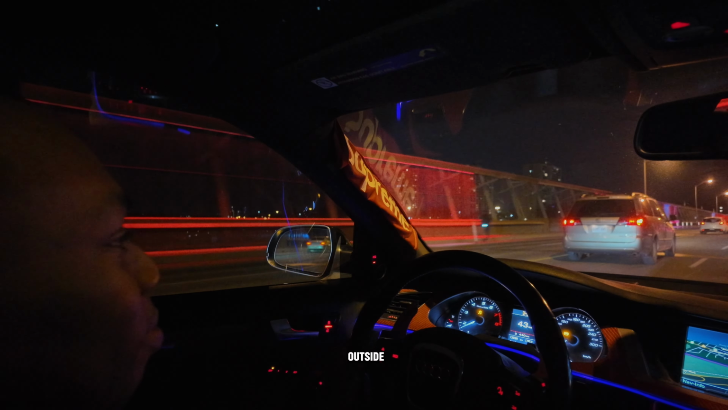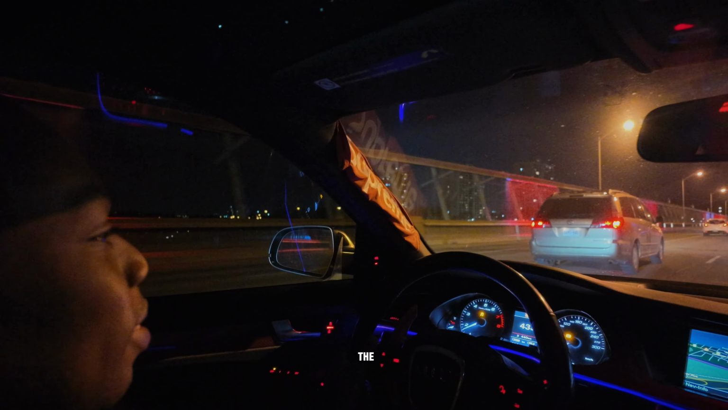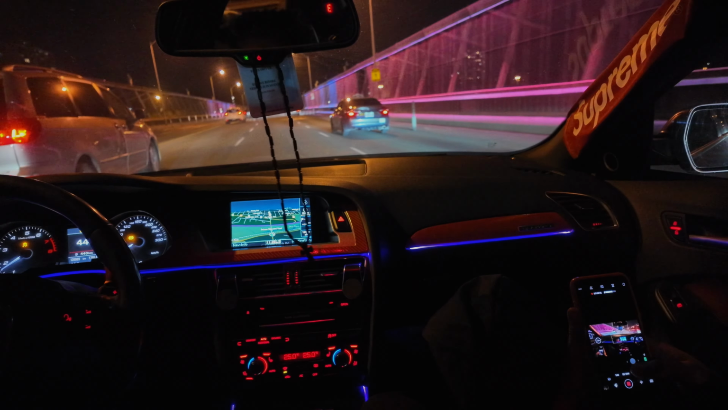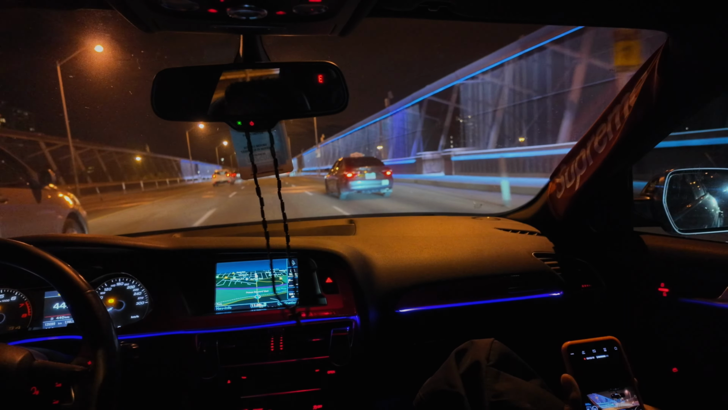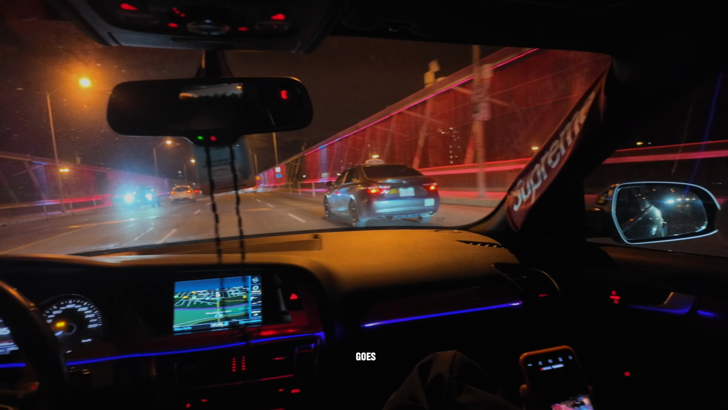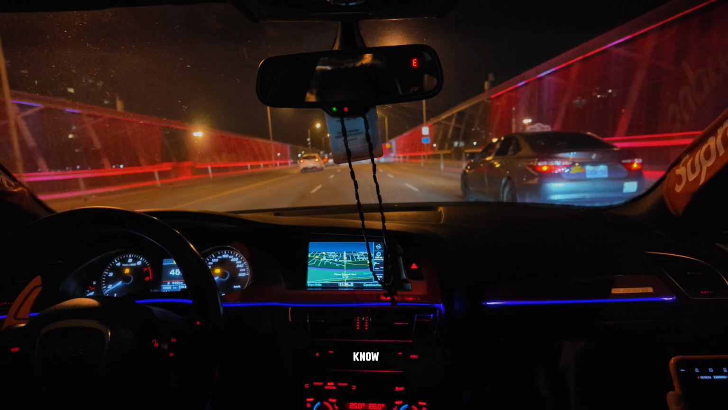When it's bright outside, you can see the CN Tower and a lot of the city. This looks like New York. I feel like we're in heavy traffic. Yeah. It goes over the Don Valley, and the subway system goes below this bridge, if you didn't know.